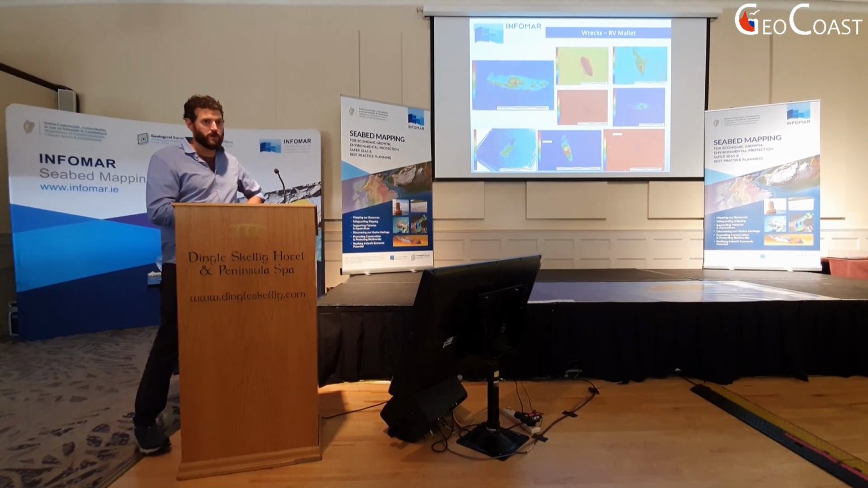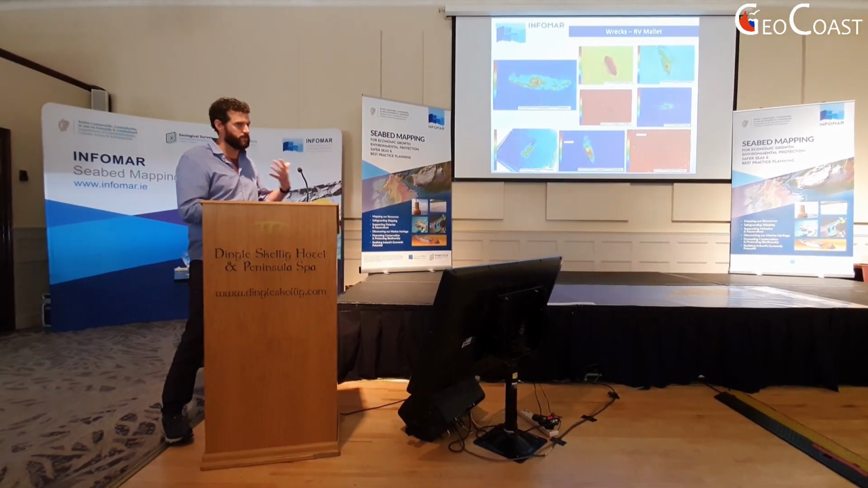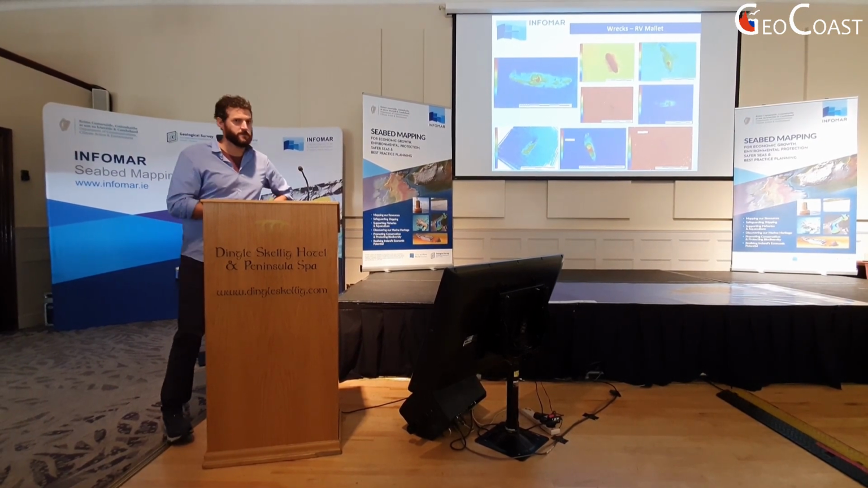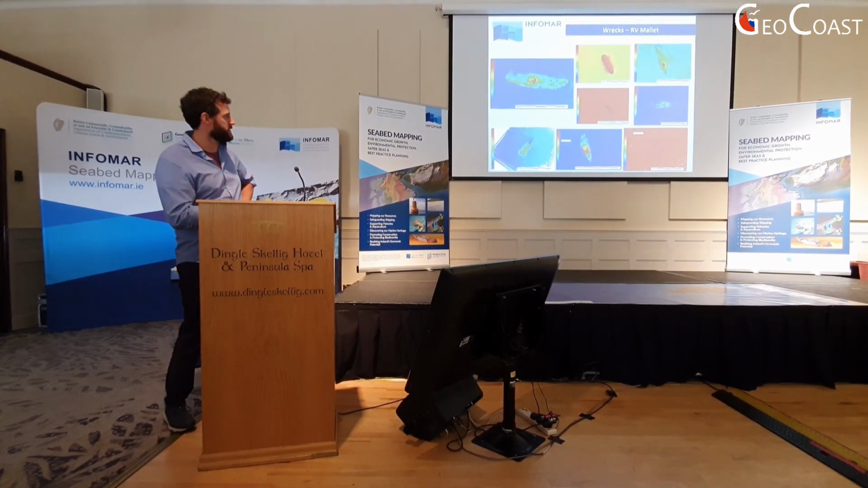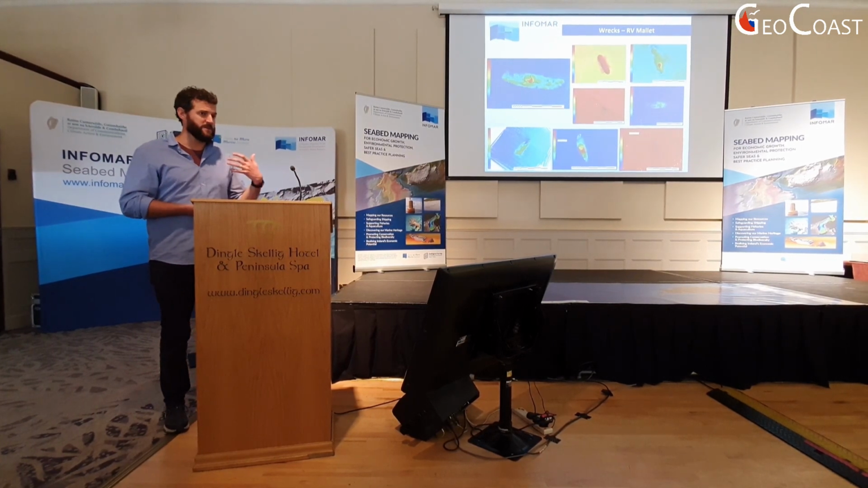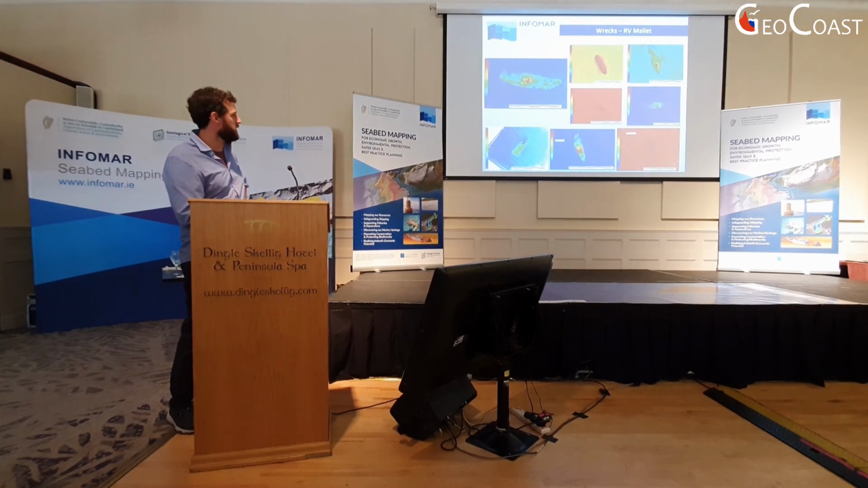Mallet just picking up wrecks left, right, and centre in the offshore area. We won't even go into the details of some of them because they're still being worked up, and some may have to be passed on by the National Monument Service to have a look at that first. But lots of wrecks in the offshore area. Some already charted, some uncharted, and maybe some charted but in the wrong position.